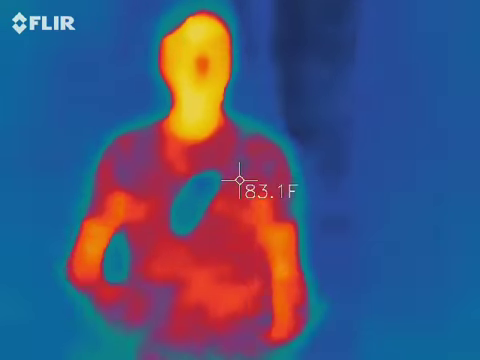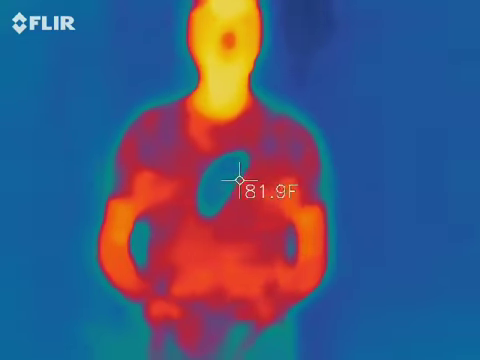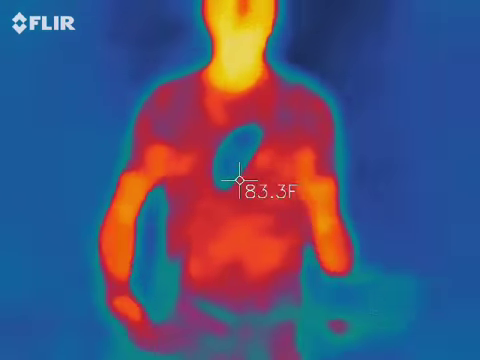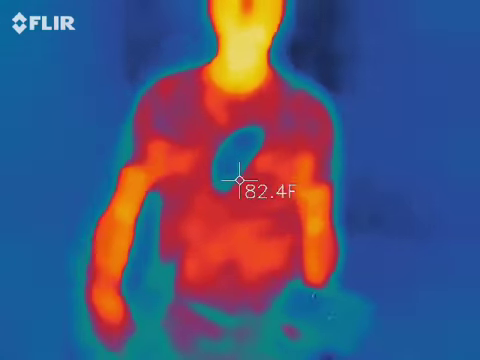So with that being said, if you see anything that starts to move that's black or blue, it's a little bit more easier to see that way. So yeah, there's going to be blue things in there. If they're not moving, obviously they're not relevant. I need things to be moving intelligently.